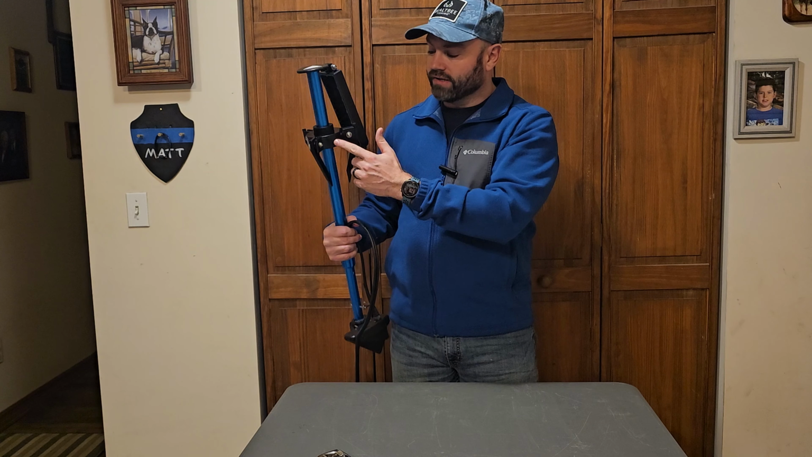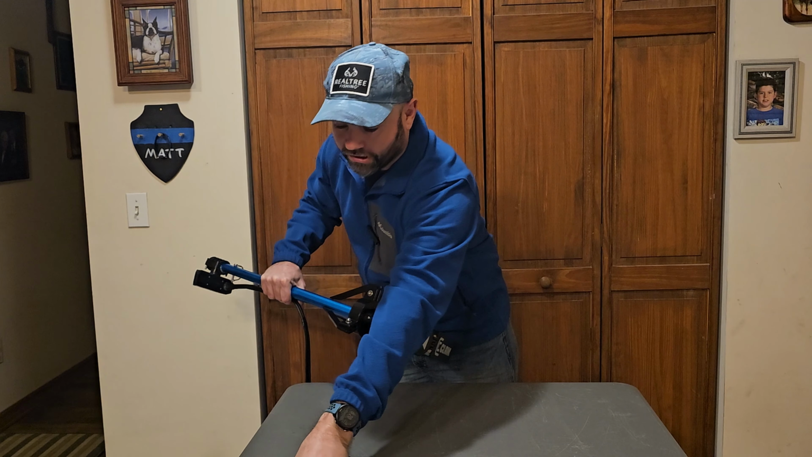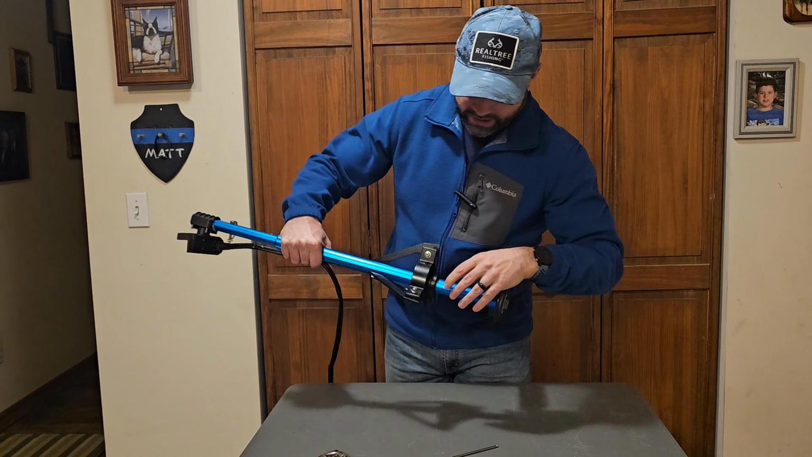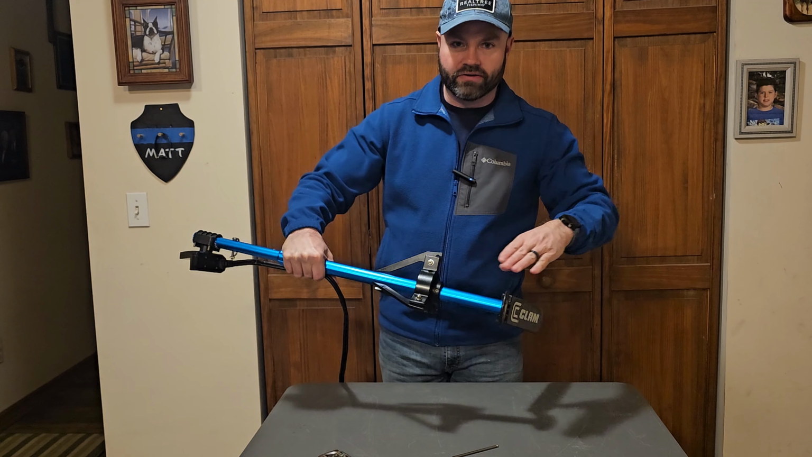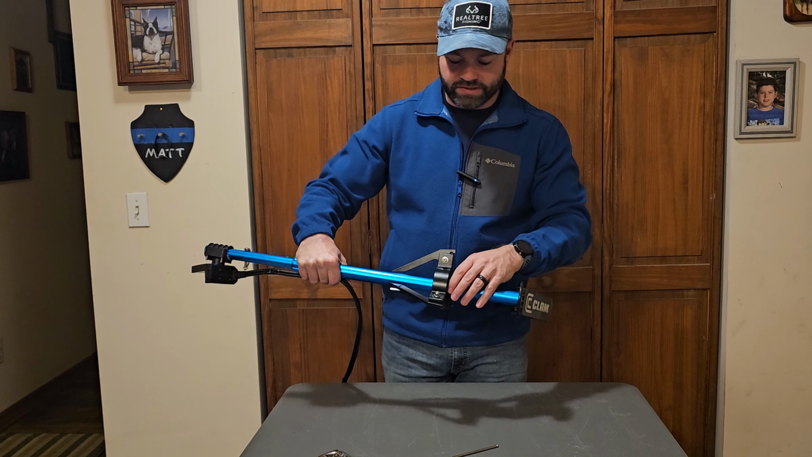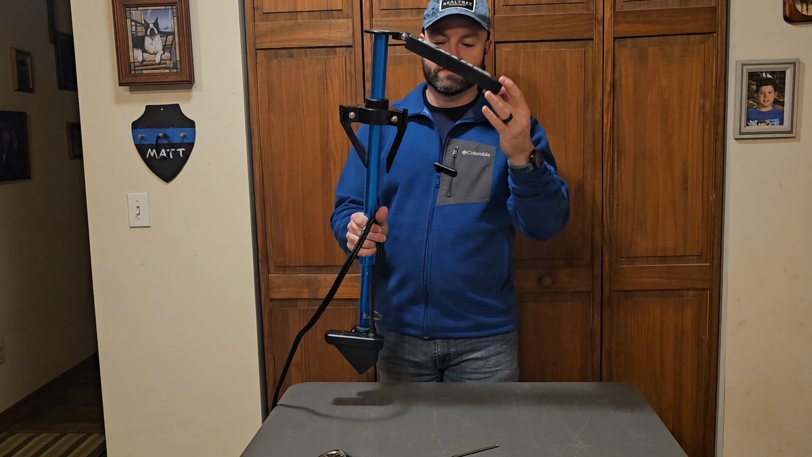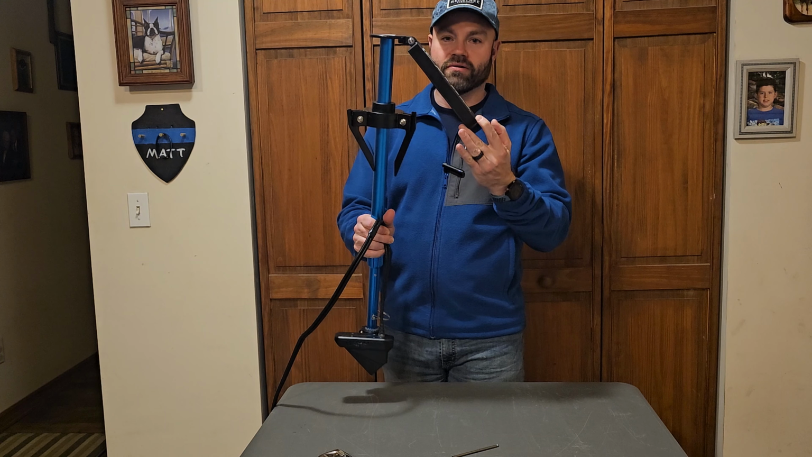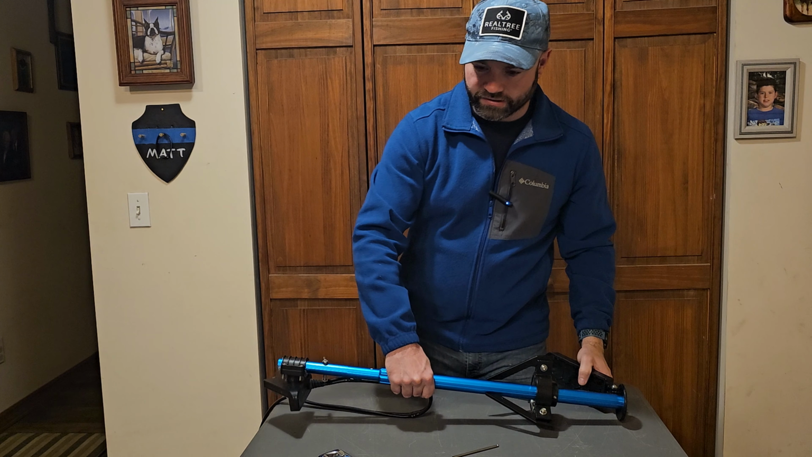So you would have to raise this collar up using that Allen wrench into the keyhole right here, loosen it up, and you're able to slide this to whatever size or depth you need it to be. But you want it at least as deep so that you can set this on the ice or into the snow and it will hold it in that position. So that's one thing I had to learn about it.